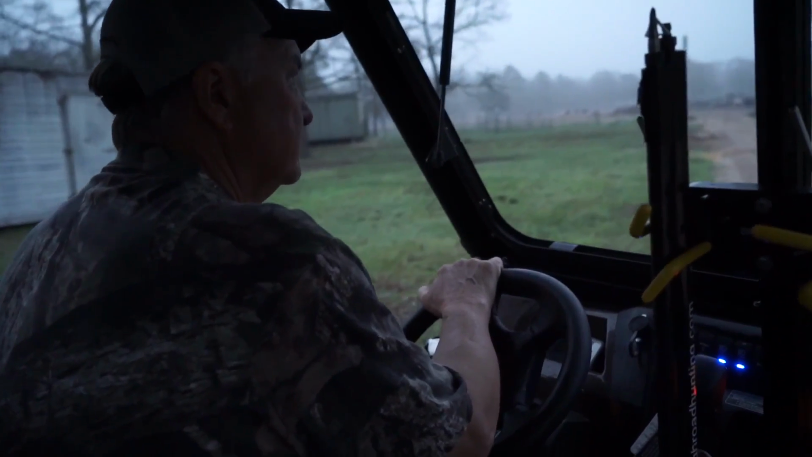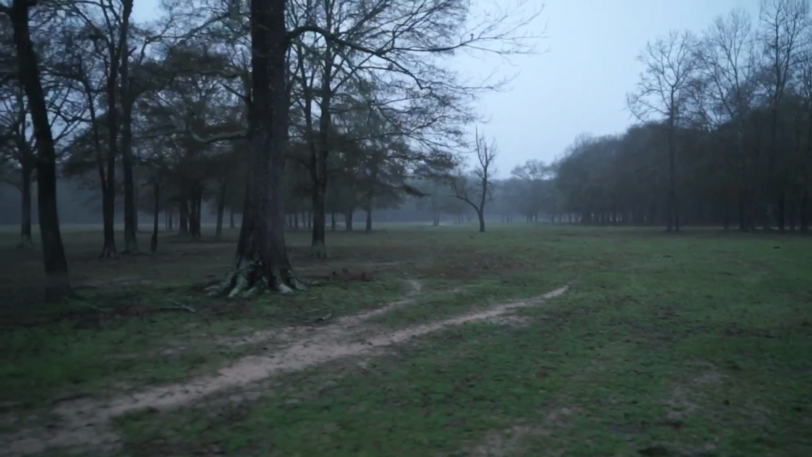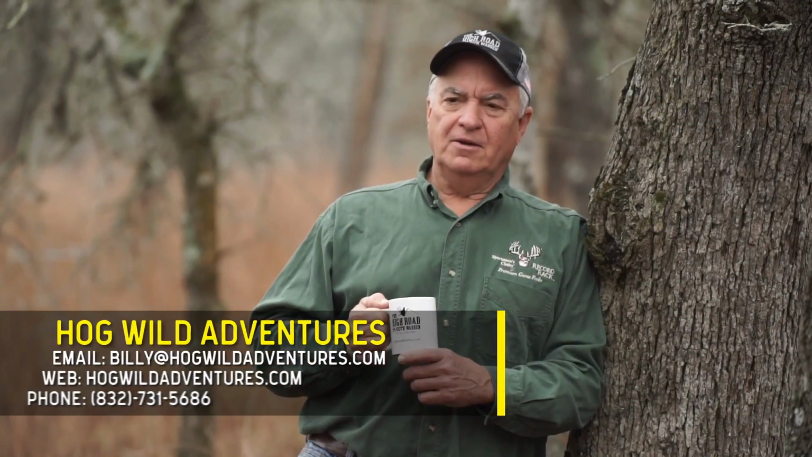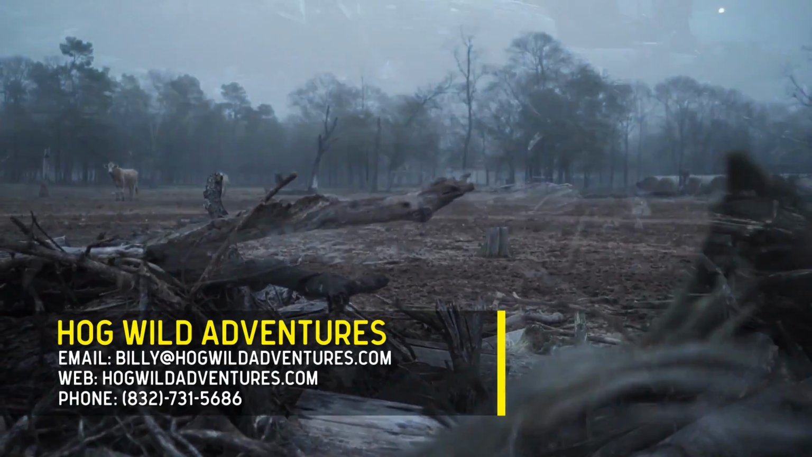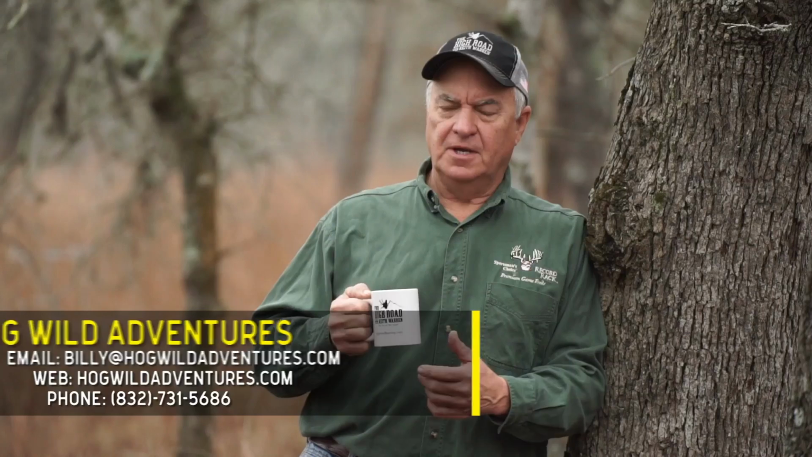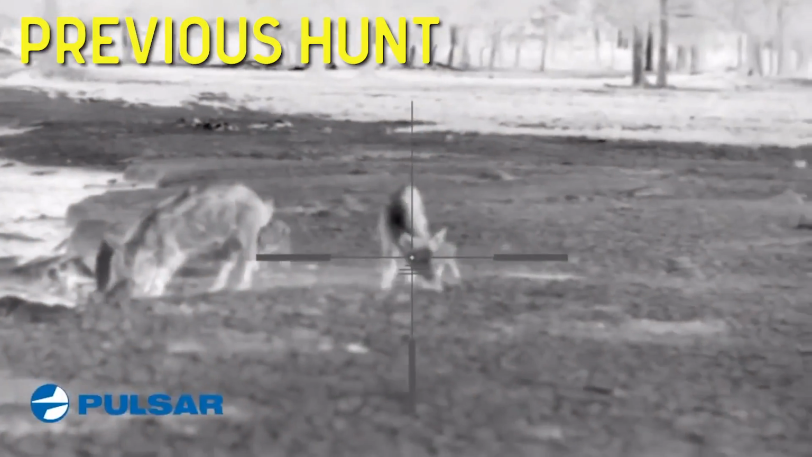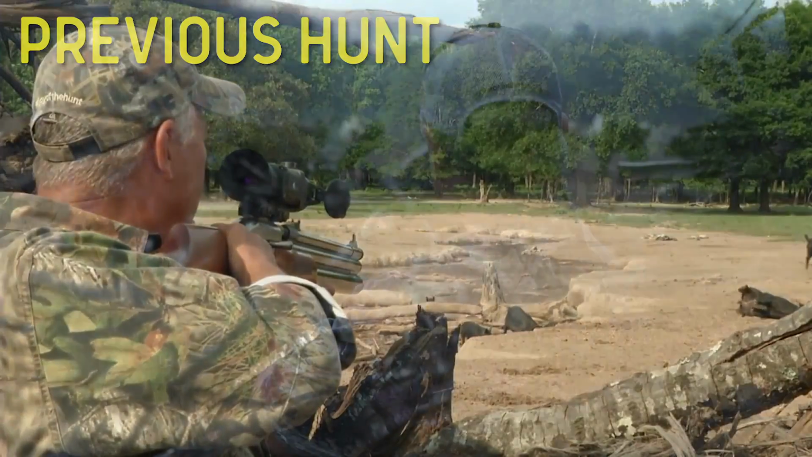So with an air gun, I can shoot out there about 50 yards, but I really want to shoot pretty close. I'm looking for a 20 to 30 yard shot. So I go to this spot where there's a lot of cattle, and I've got a lot of experience in this spot. This is like an old wood pile where he pushed up a bunch of old trees. I've shot a lot of hogs from this spot, and all of them with air guns. So I'm thinking this is my go-to spot.